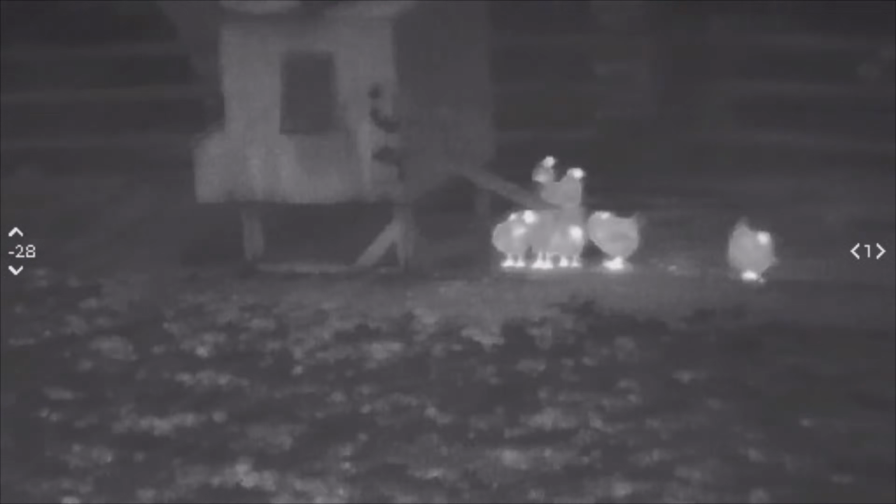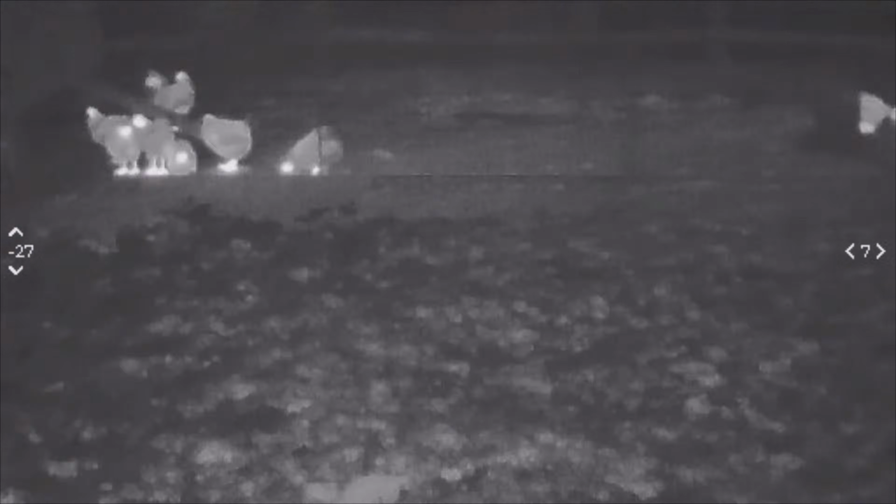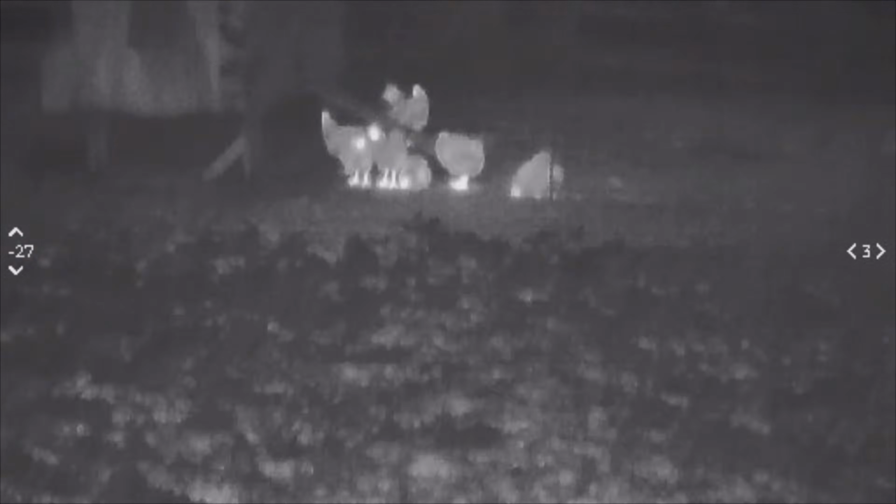Now you may notice every now and then there's a 5-second countdown. That's kind of like a recalibration for the heat signatures. You'll notice sometimes your image is getting fuzzy. After those 5 seconds, it looks much clearer.